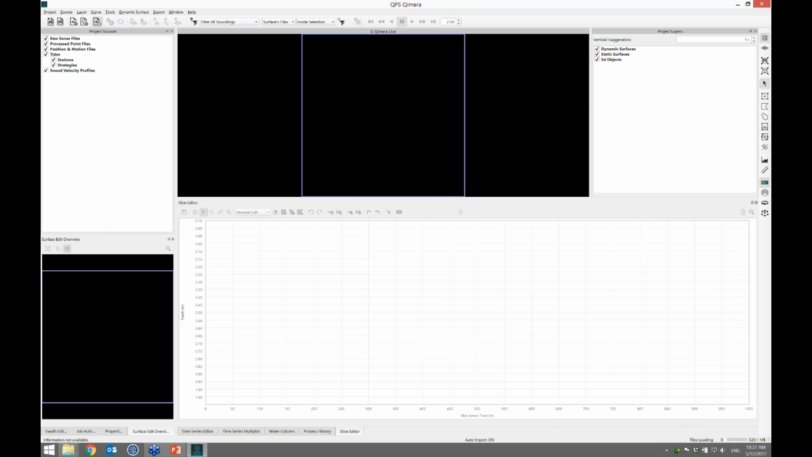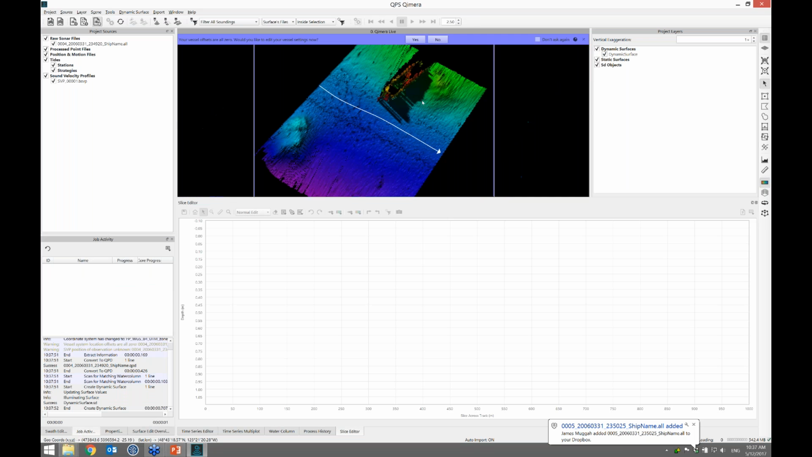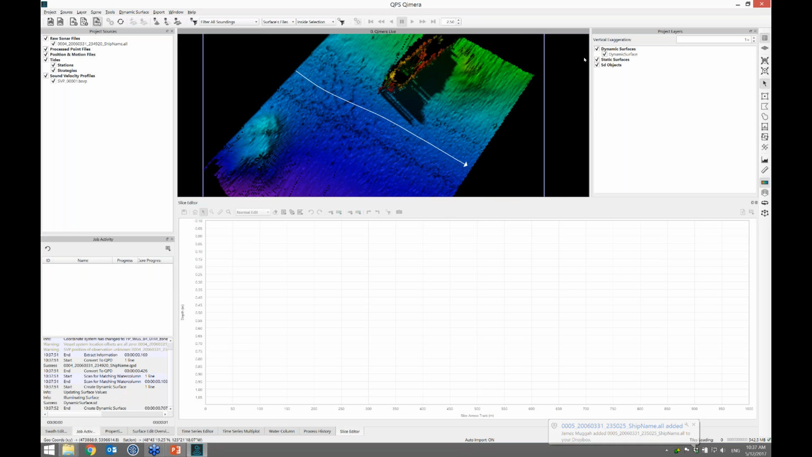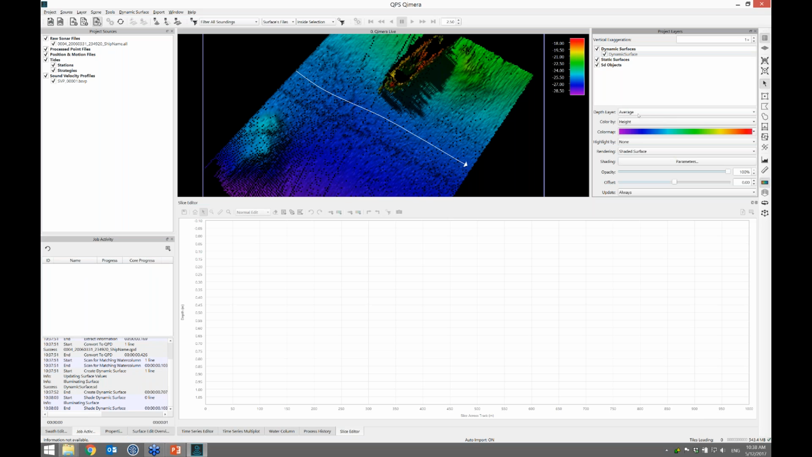So again, this is a blank, empty slate project, and with a couple of clicks, I configured it to be expecting .all files to show up and to get added to a grid. They'll be processed with the ray trace and everything, and then cube will be applied. And here we've got the first file landing in. And if I click on the dynamic surface, I can see that the cube layer is being shown. It's also computing an average grid. And there's cube.